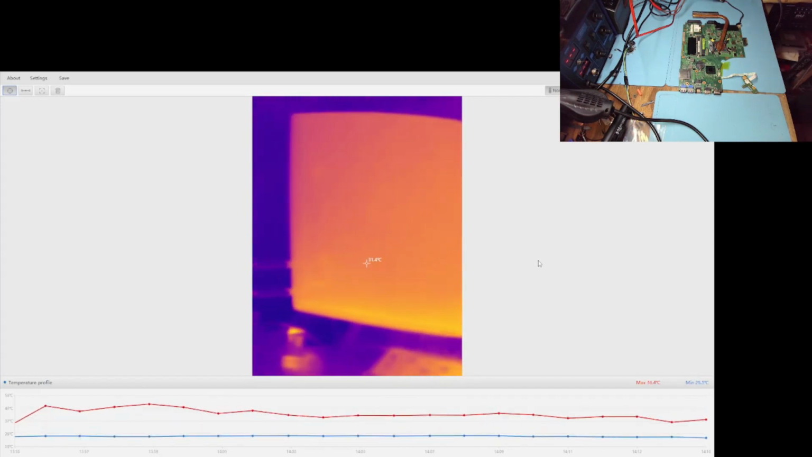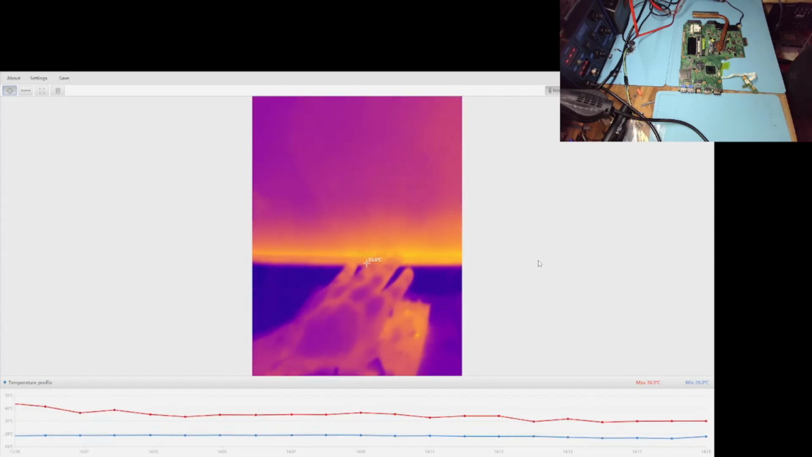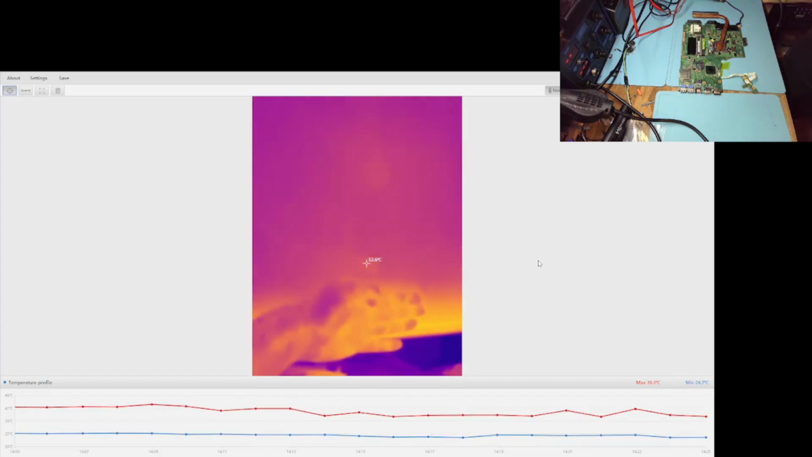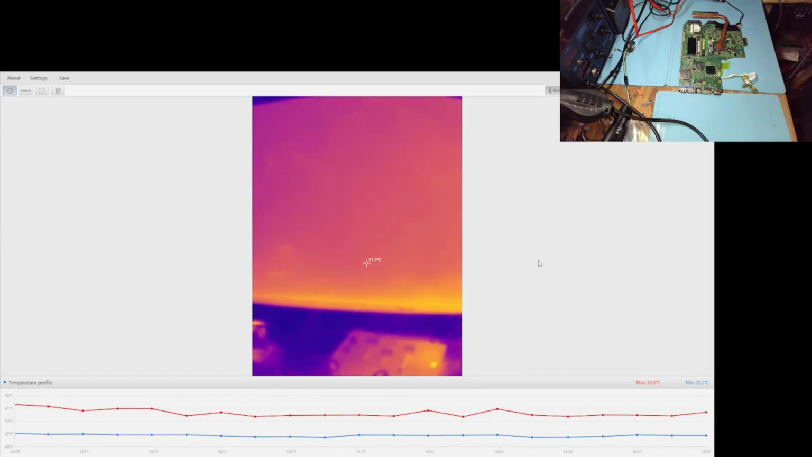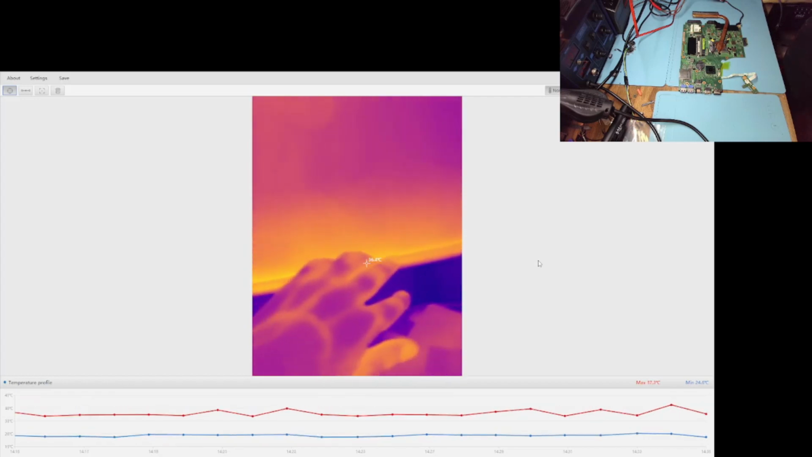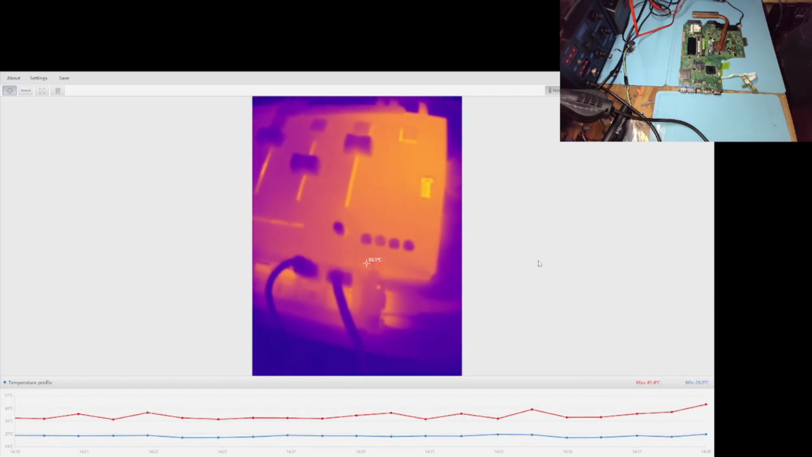And let's see our monitor. This is the monitor, right? At the bottom we have the LED strip that lights up and creates a backlight, right? So we know where it is positioned. And let's see here.